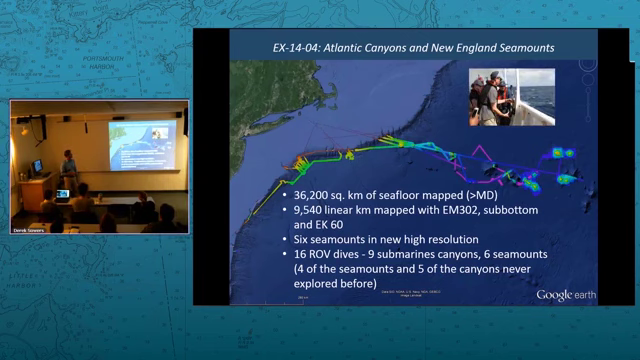And this is just a reminder to me that, for people interested in the split beam EK60 data, throughout the field season we actually did several calibrations of the EK60 data. So it's a calibrated system.